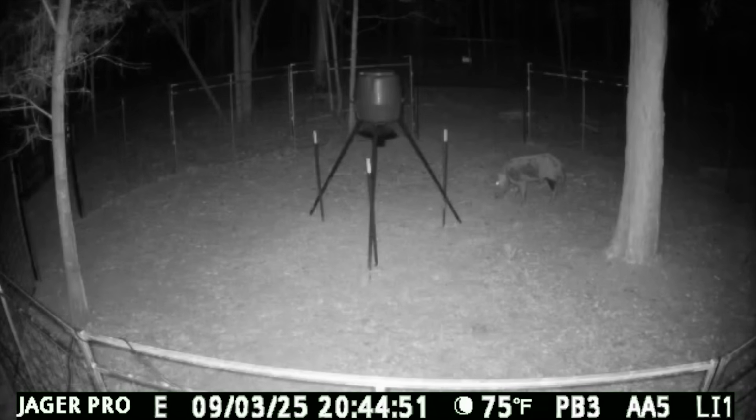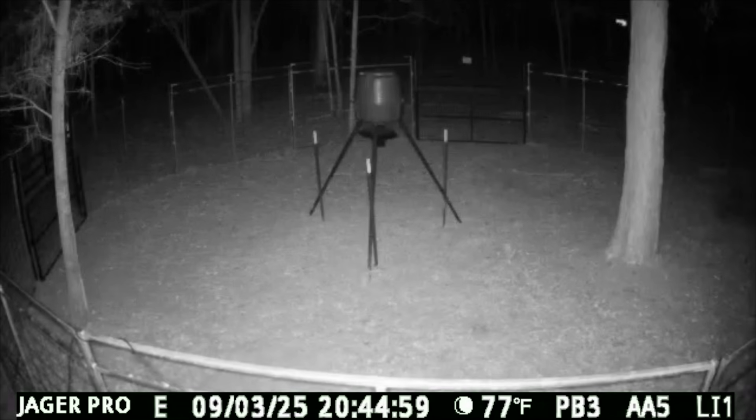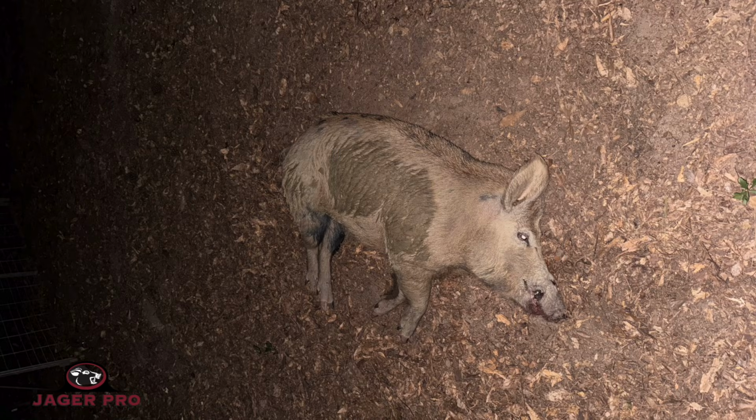As I'm sitting in the drive-thru ordering food, I get a notification on my JAGER PRO app. I pull the app up, hit record, and send the drop gate command. I arrive in no time at the trap site and dispatch the lone boar. I snap a picture for the landowner and myself and remove the pig from the property.